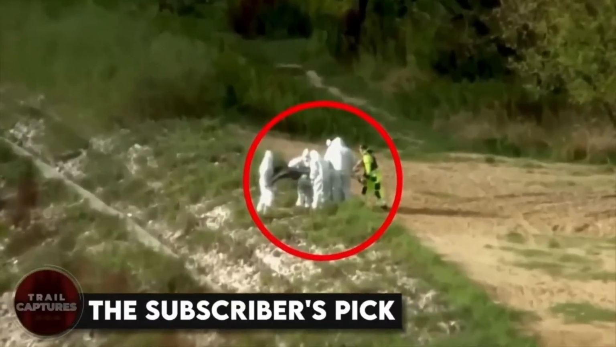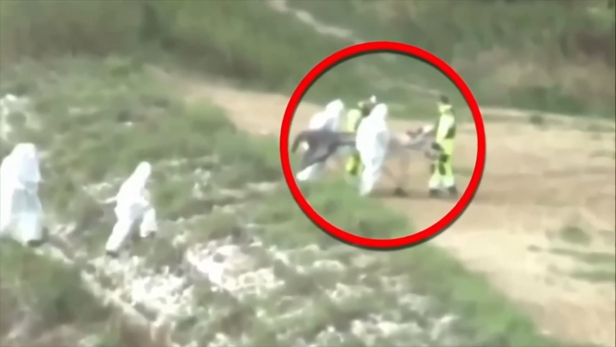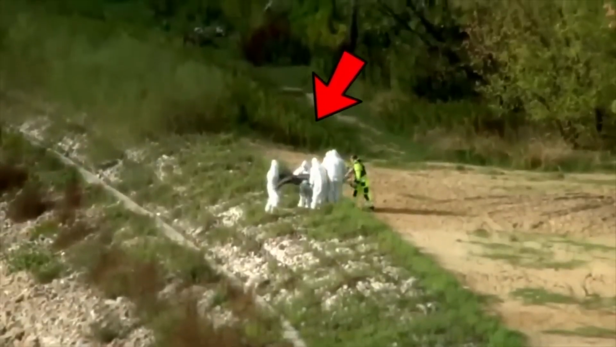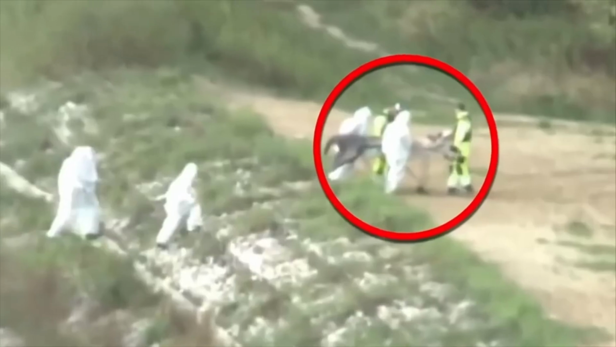The subscriber's pick. This image was taken from a video which shows some researchers doing something strange. You can see a group of people dressed in white and yellow on a deserted beach. They seem to be picking up something from the ground and putting it on a stretcher before taking it away.